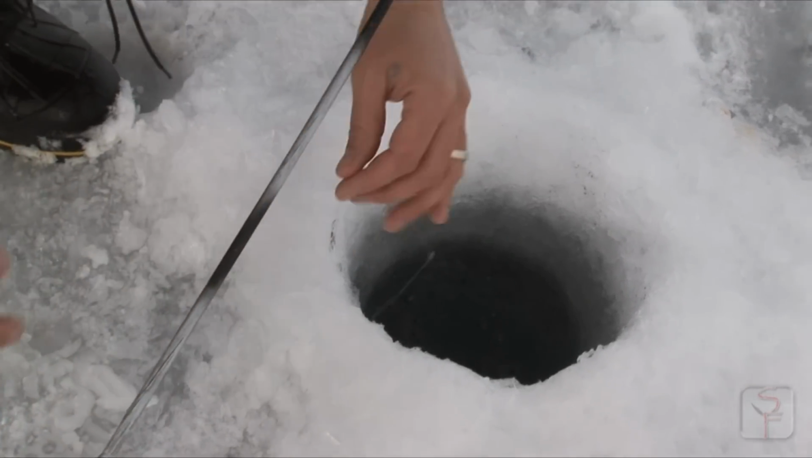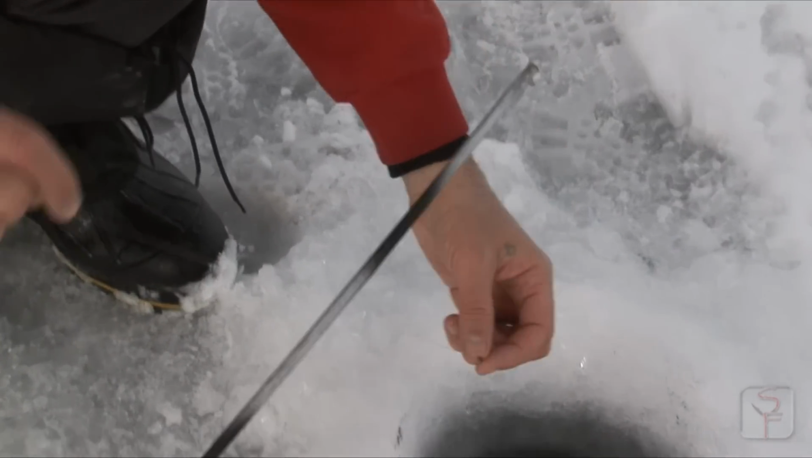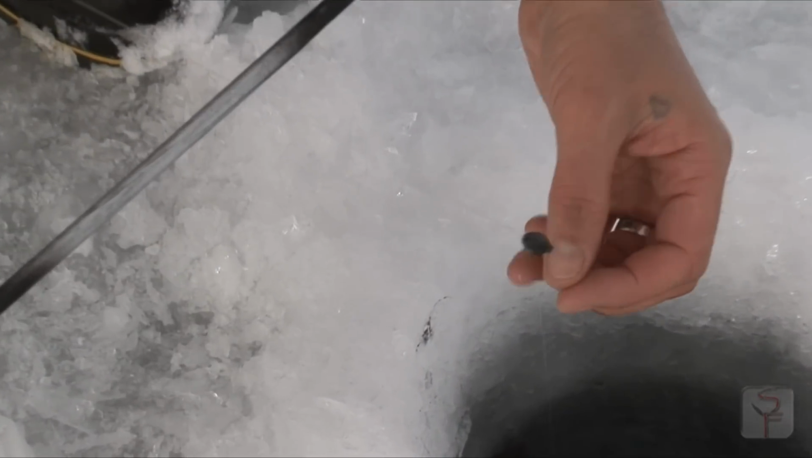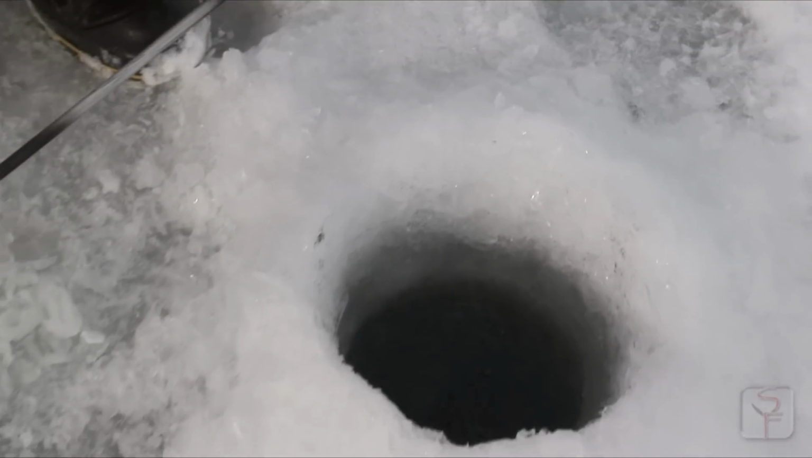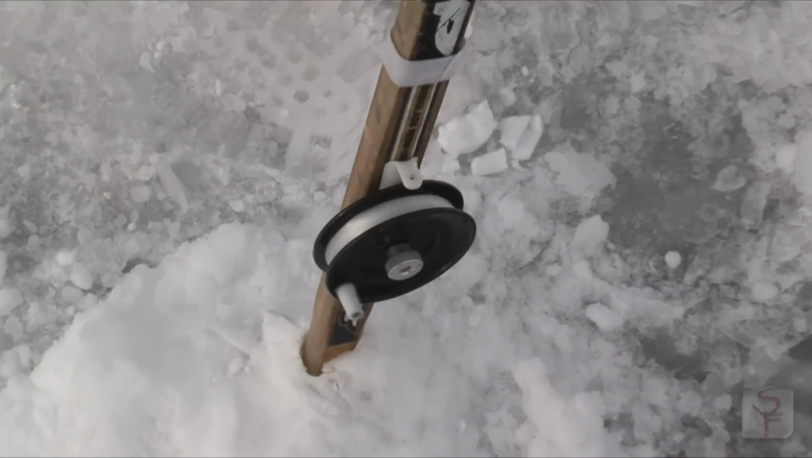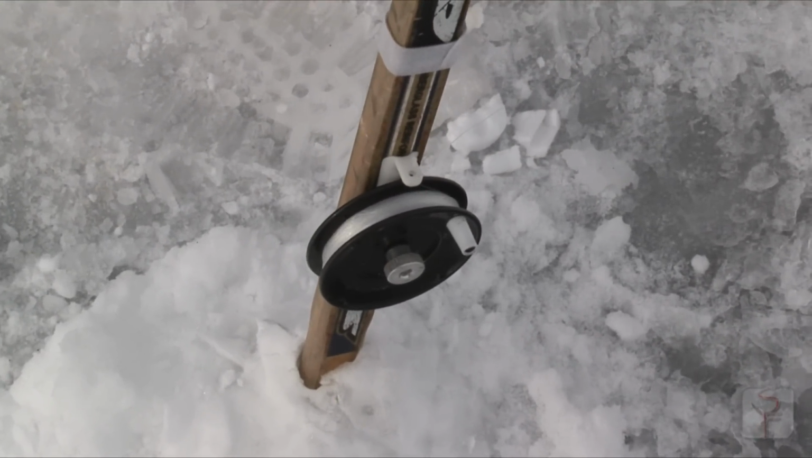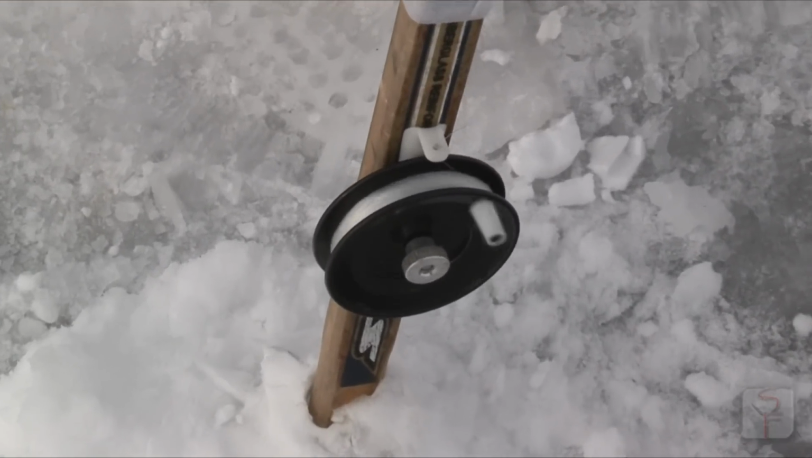And this is just a little split shot here, about 12 to 14 inches up the line. So the slip sinker just slides all the way up to there, and you just lower it down to the bottom, and that's all there is to it. Let the rattle reel work, let that go all the way down to the bottom. And when that hits the bottom, you just adjust the rattle reel so it basically just sits just on bottom or just off bottom.